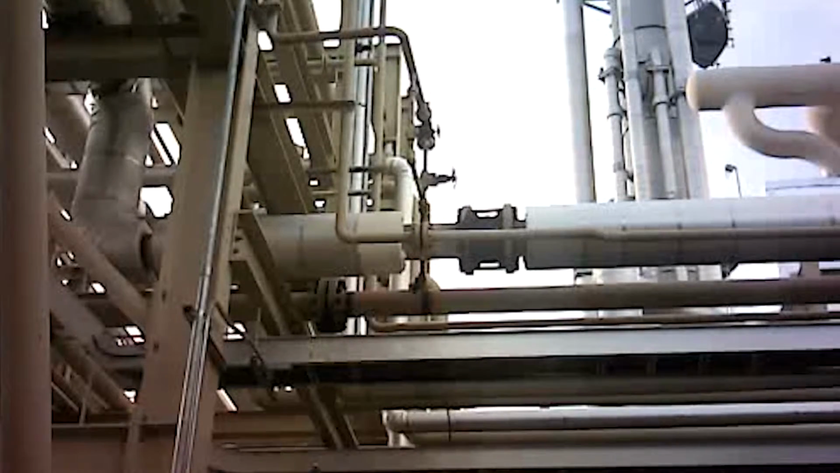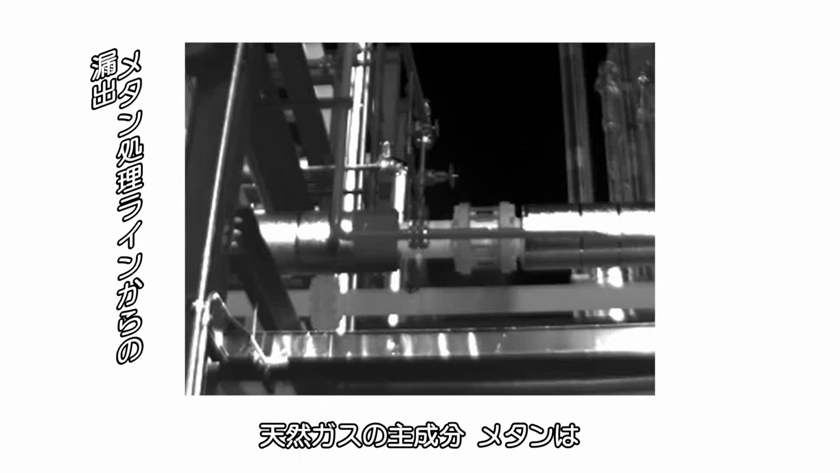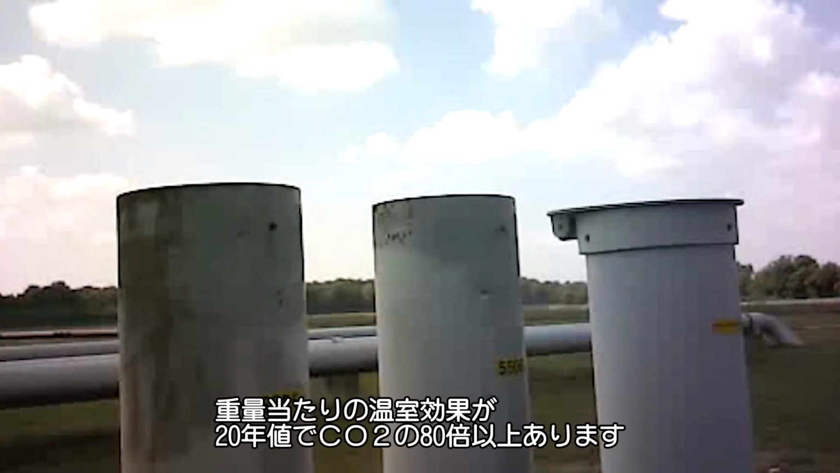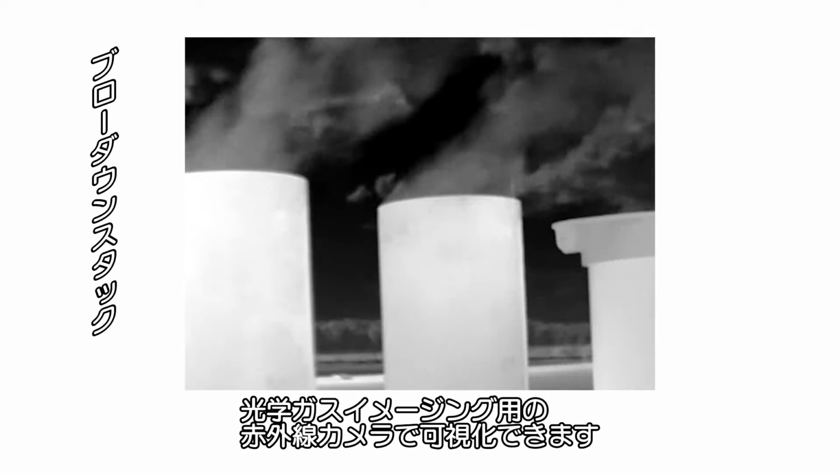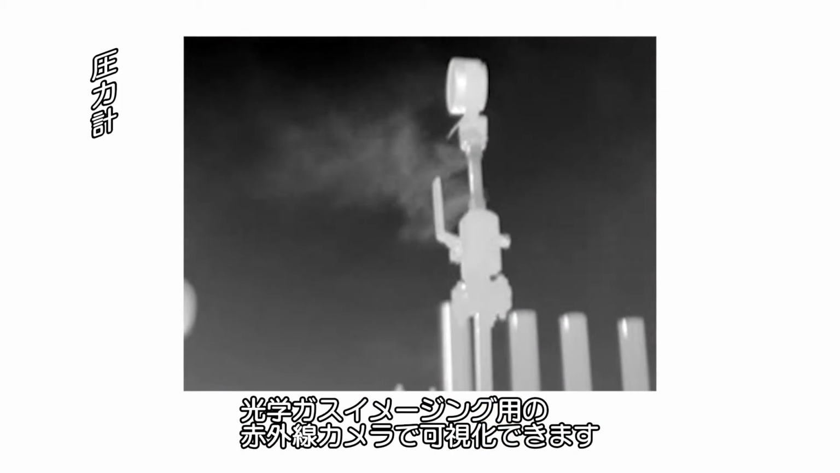Burning natural gas produces much less carbon dioxide than burning oil or coal. Along the way to the burner, however, some gas escapes. Gas is mainly methane, and gram for gram, methane is over 80 times more potent in the atmosphere than carbon dioxide over a 20-year time horizon. Methane is invisible to the naked eye, but it can be seen with a special kind of infrared camera called an optical gas imaging camera.